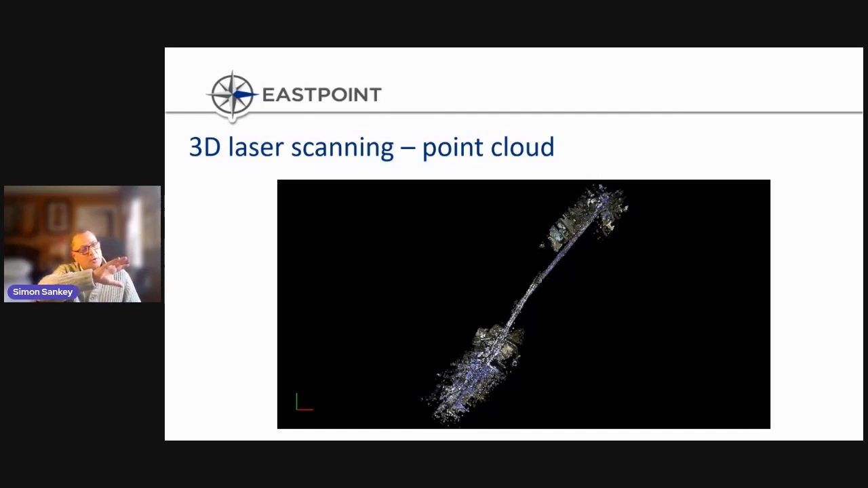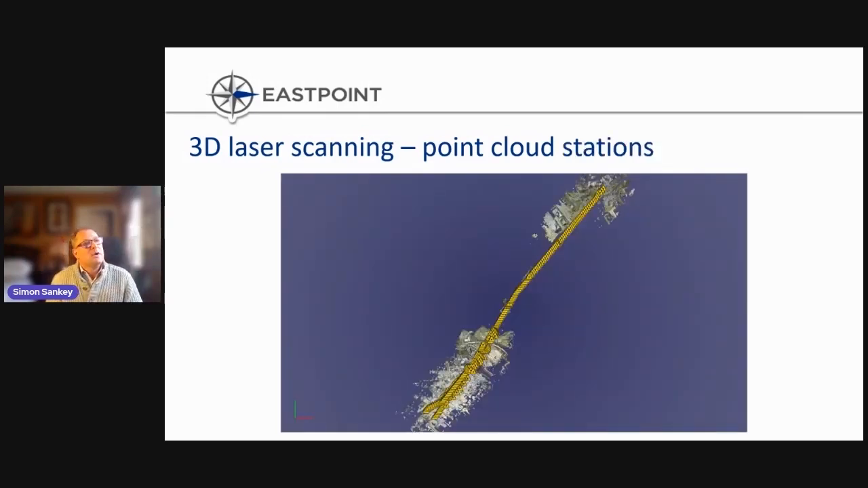And here, we'd scanned all the ground areas on the Dartmouth side and most of the ground areas on the Halifax side. And we'd also scanned along the sidewalk, although it's not really clear at this scale, admittedly. This shot shows the same plan view, but all the yellow triangles, I call them Swiss cheese there, indicate each and every station that was required to capture all this data.